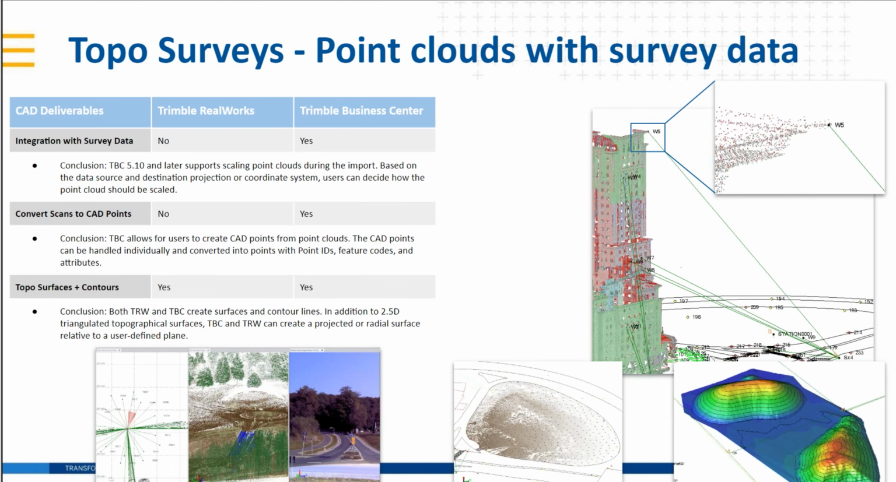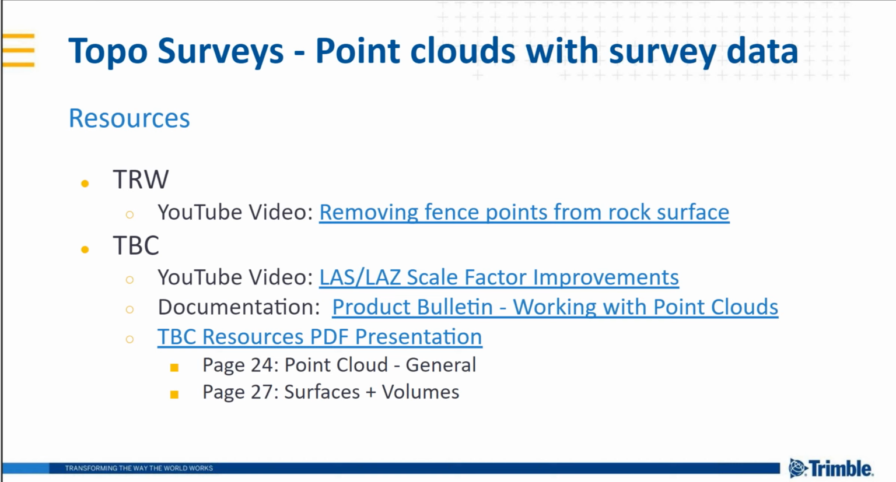All right. If you'd like to learn more, you'll sense a pattern here with this presentation. After each one of the slides, we have a resources slide as well with hot links to the various resources available that are appropriate to the topic. So here are the resources from RealWorks and TBC on the topic of topo surveys with survey data.